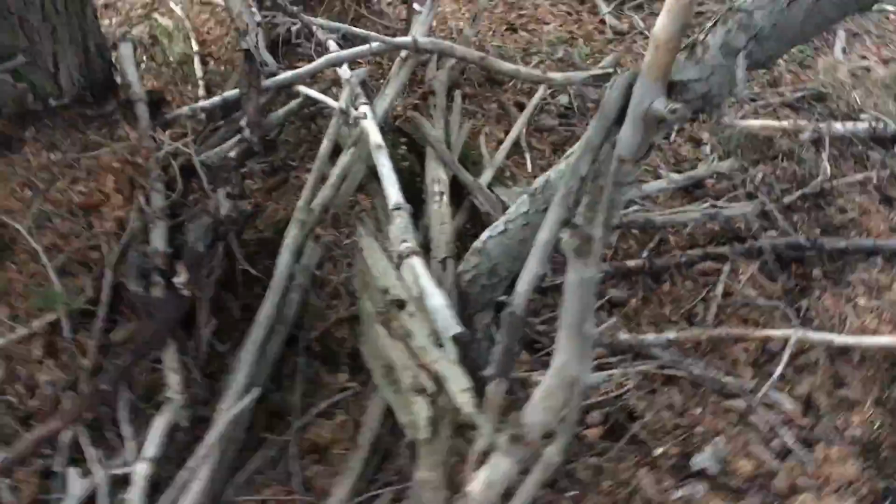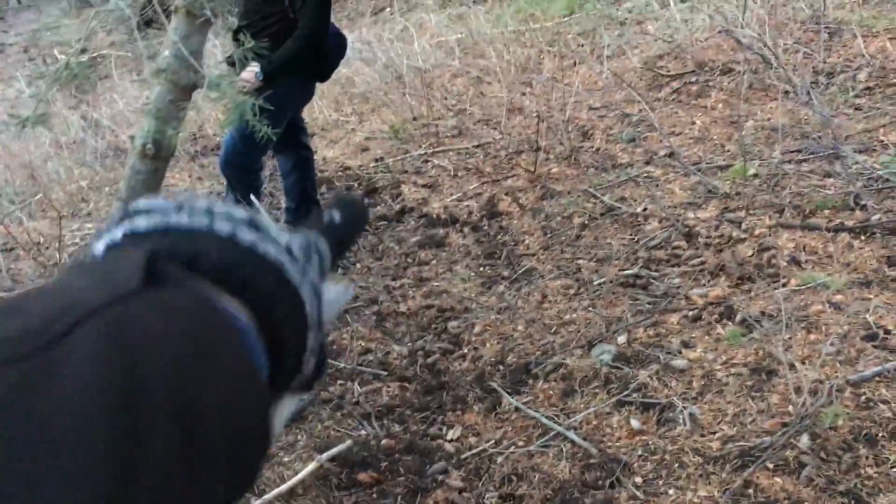Look at this. There's baby ones too behind you. It's like maybe the Squatches were out to play. See, this is what I call a Sasquatch trail.